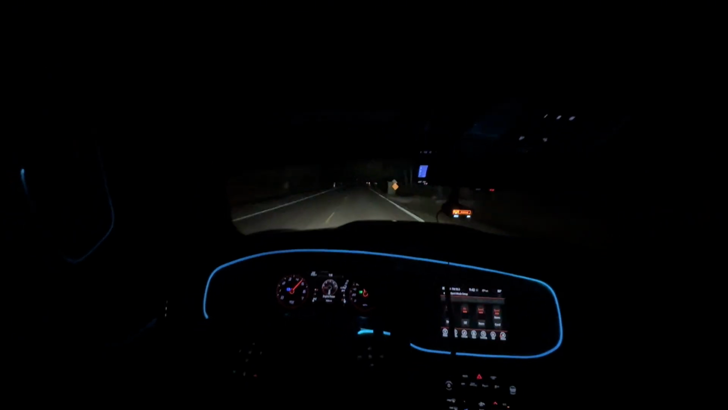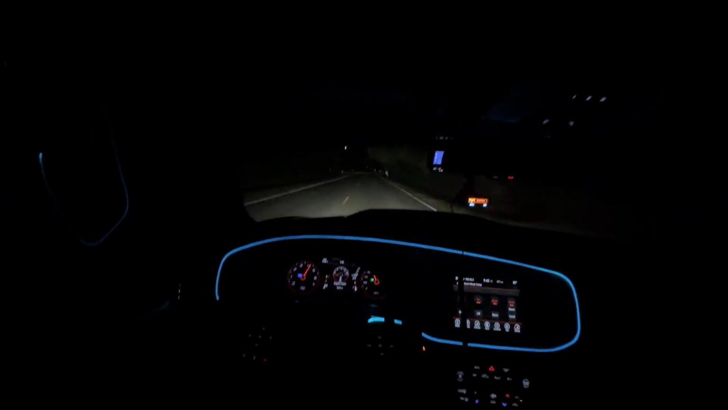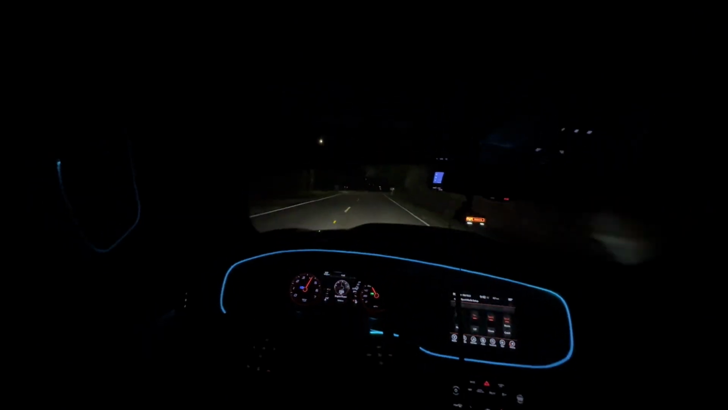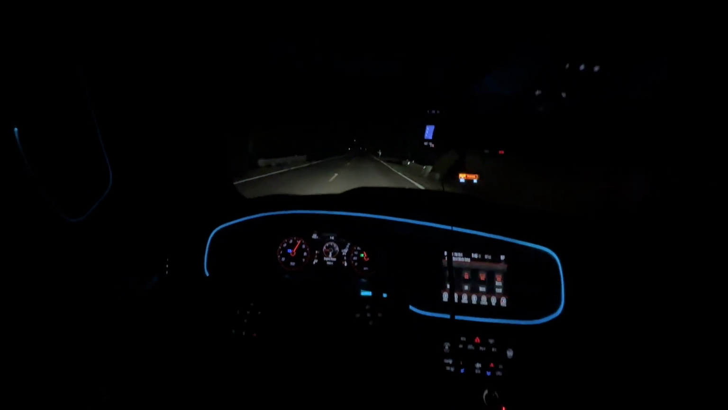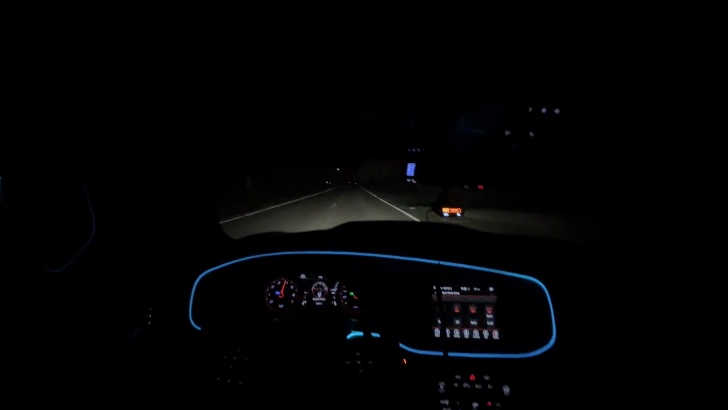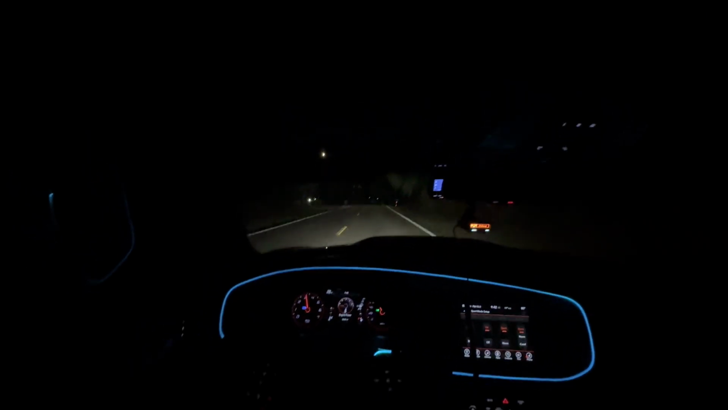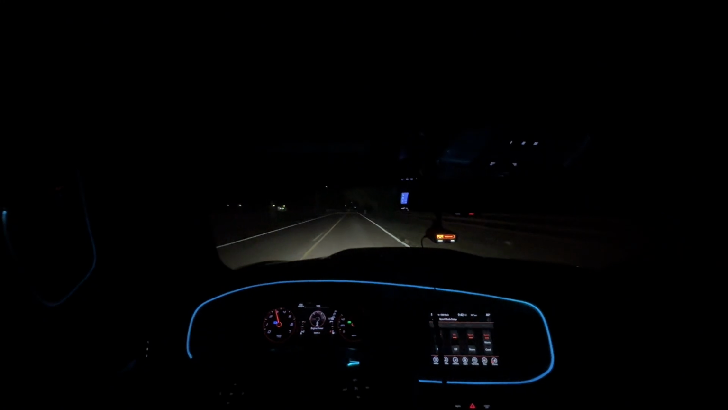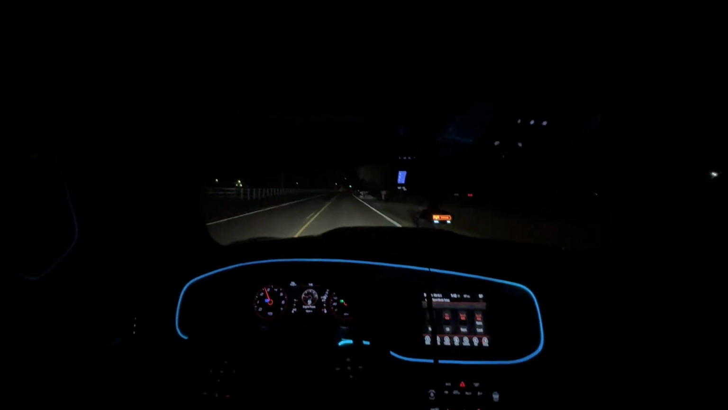This road is always bumpy, and with it being dark, it just makes it worse. Hope y'all been enjoying these POV angles a little bit better. I started rocking my phone on my head with a head mount. The phone is heavy as heck, but I switched it up rather than holding my phone. So drop a comment and let me know if y'all like this angle a lot better. If so, I'm gonna stick to it.